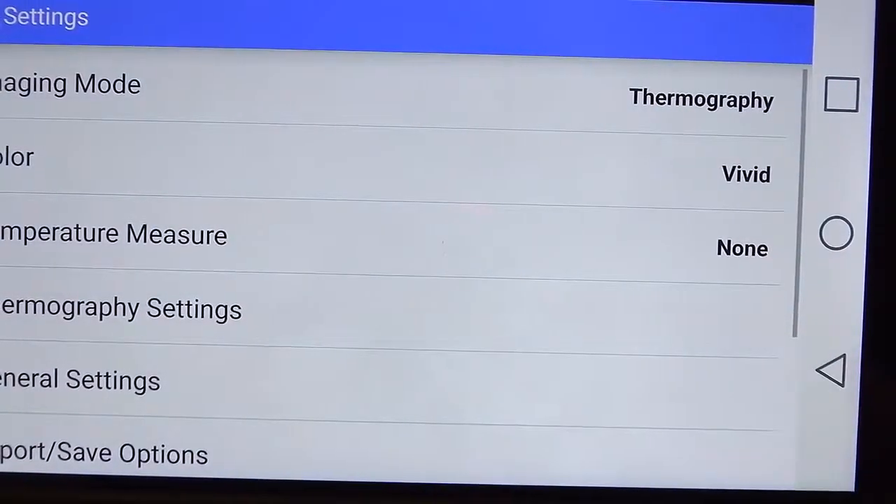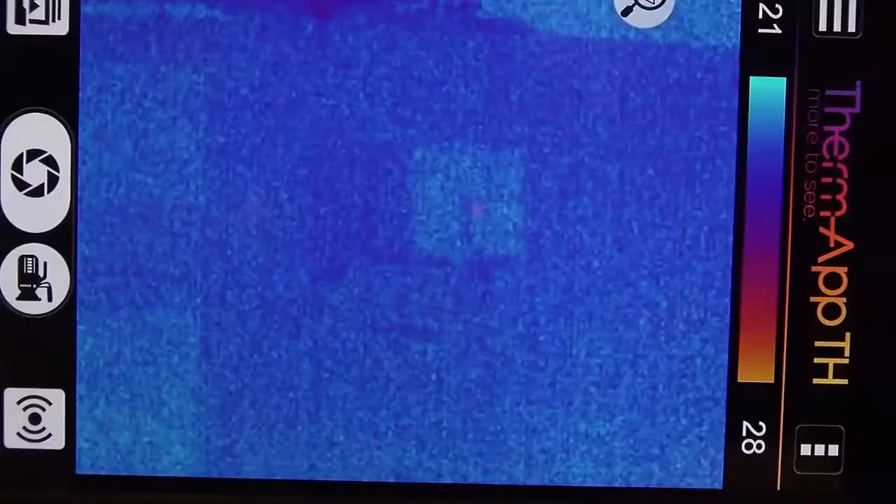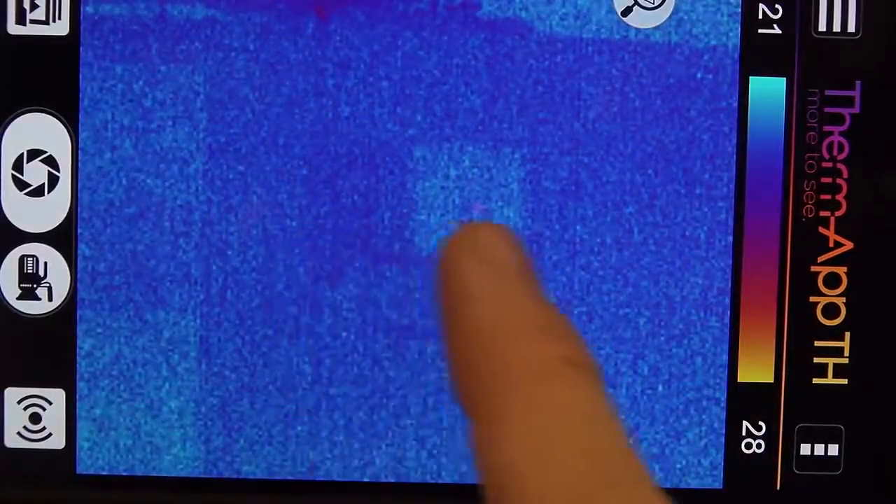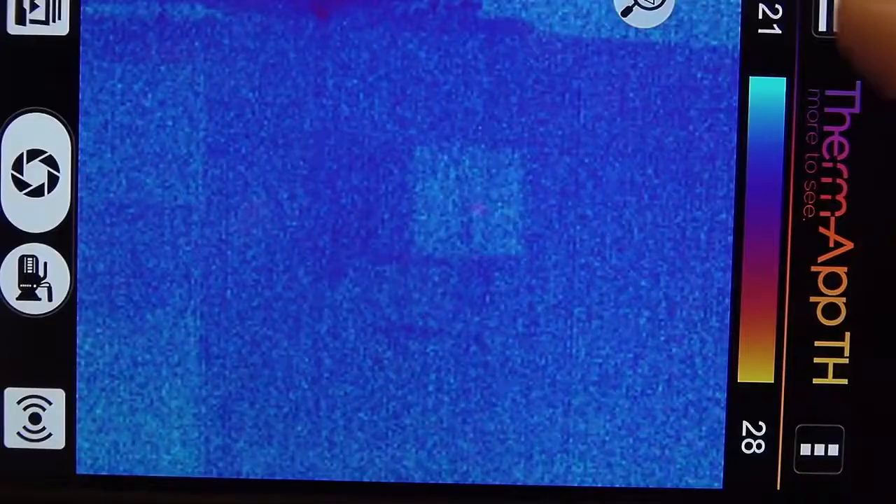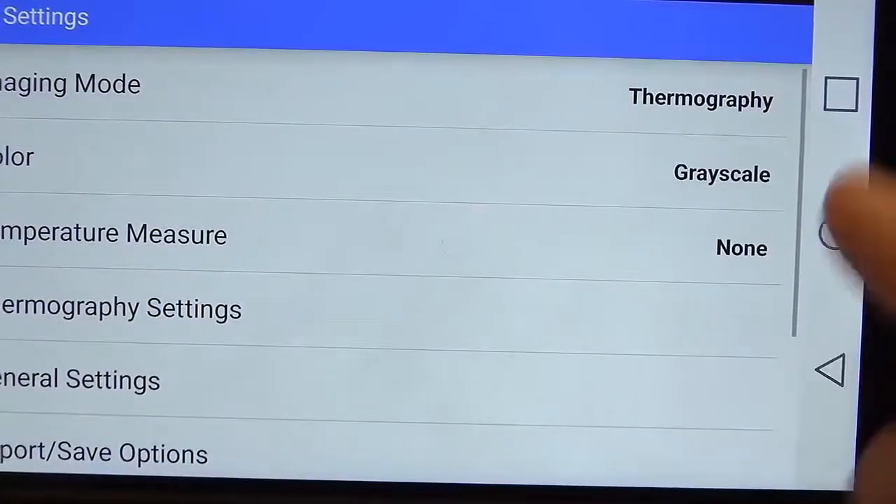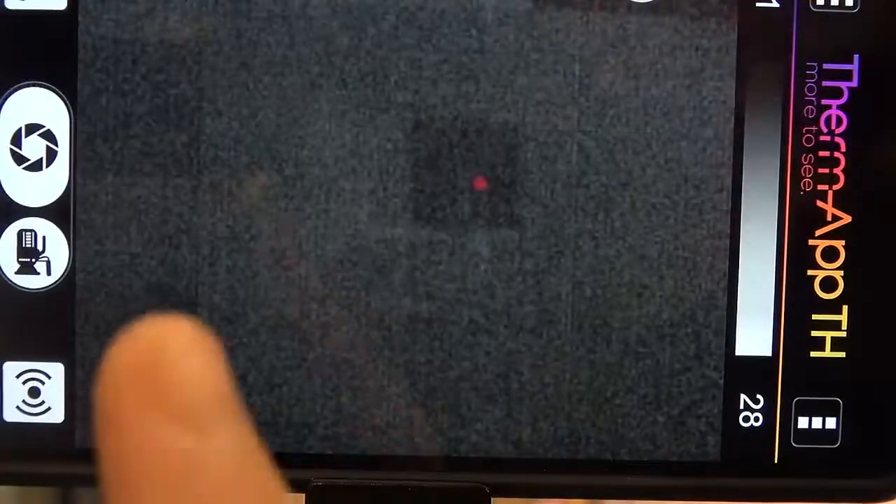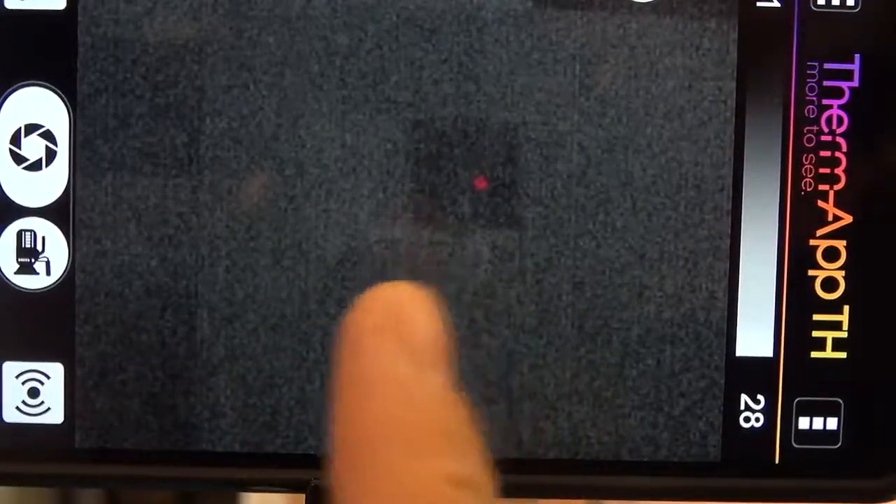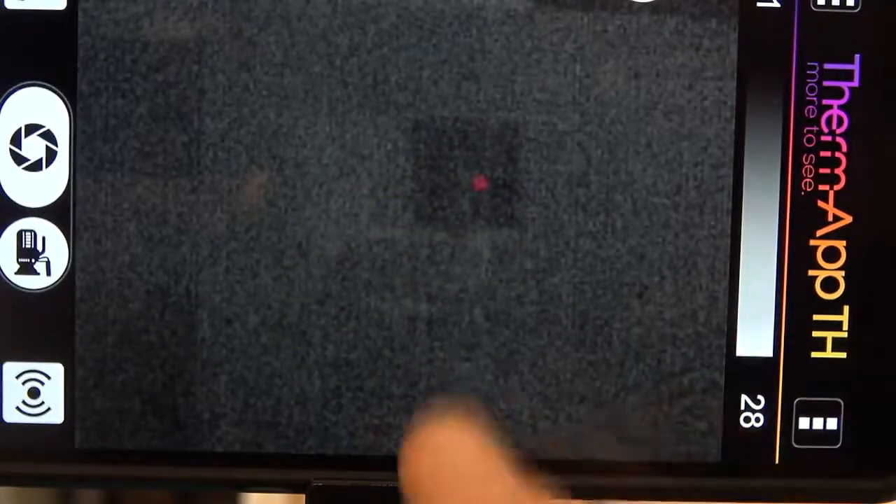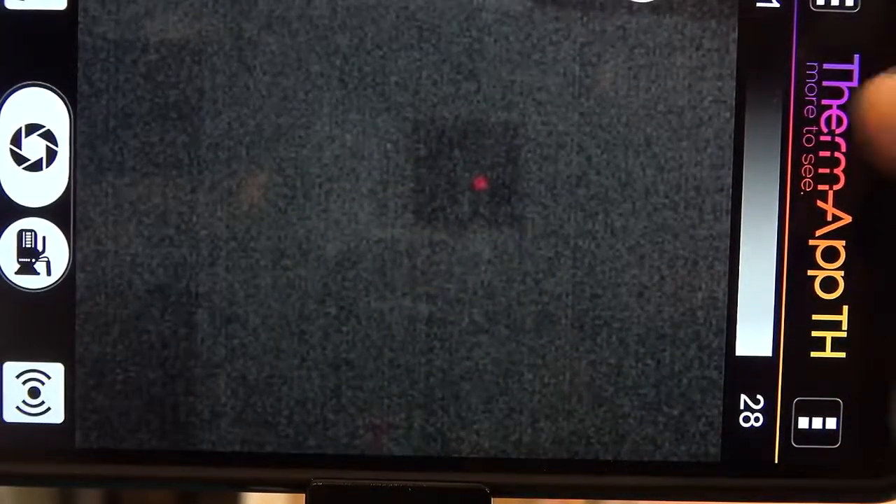We'll go to what they call the vivid. It looks a bit noisier, but you can see a nice contrast there using the vivid. The grayscale. And here I've just turned up the contrast on my camera a bit. And there on the grayscale you get a fairly nice contrast. Now I want to go to the night vision.